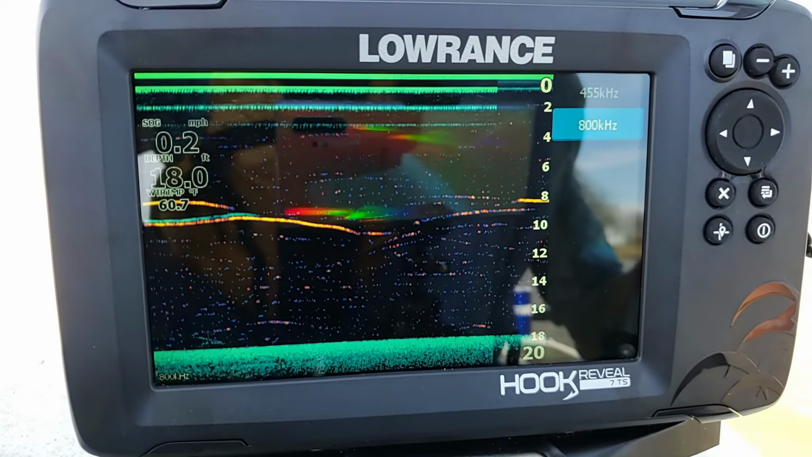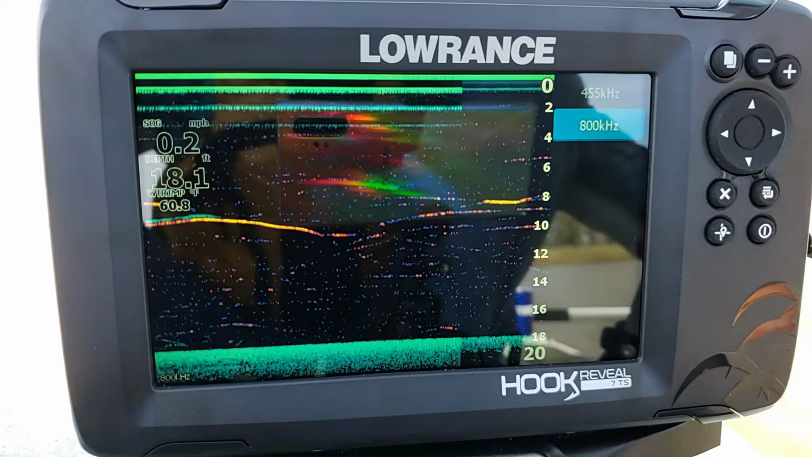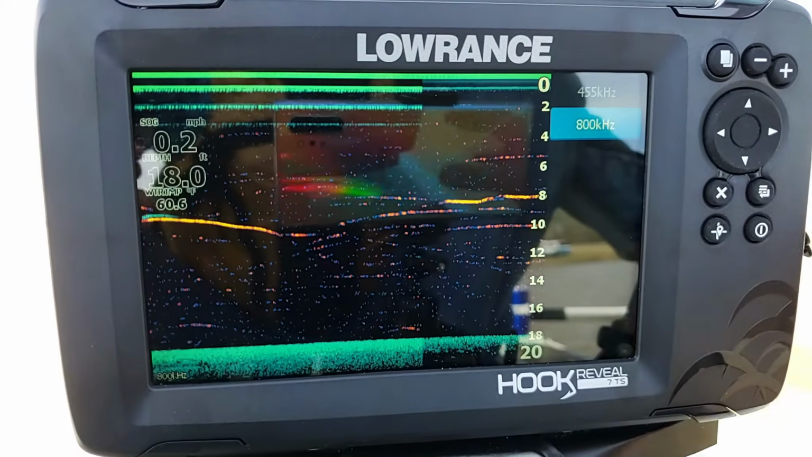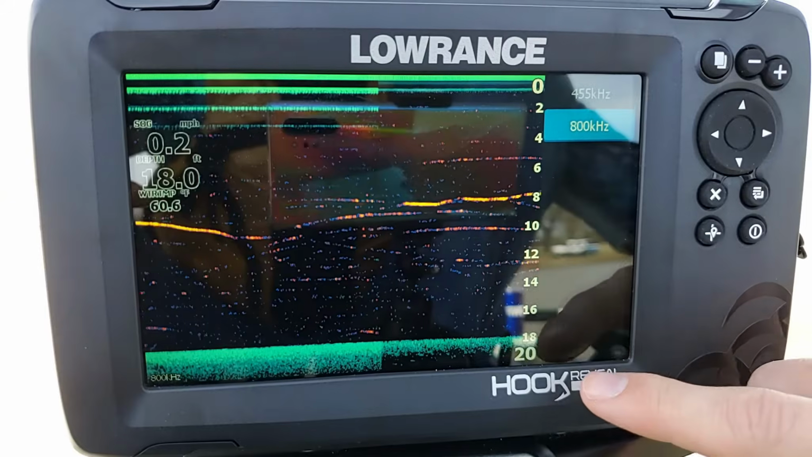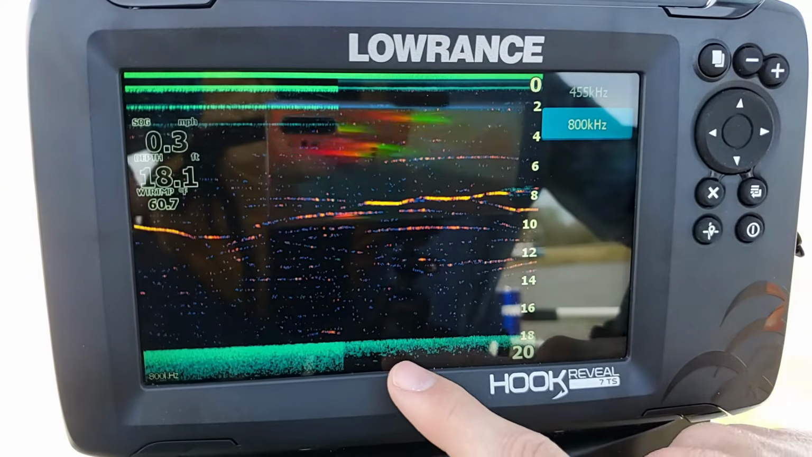You get a shorter peak to peak on that frequency as that sound wave moves back and forth. So it gives you a higher resolution image, a little bit clearer, but you know, it's a little bit more sparse. You don't get quite as much imaging as far as on the bottom here. You don't get as much just showing up.